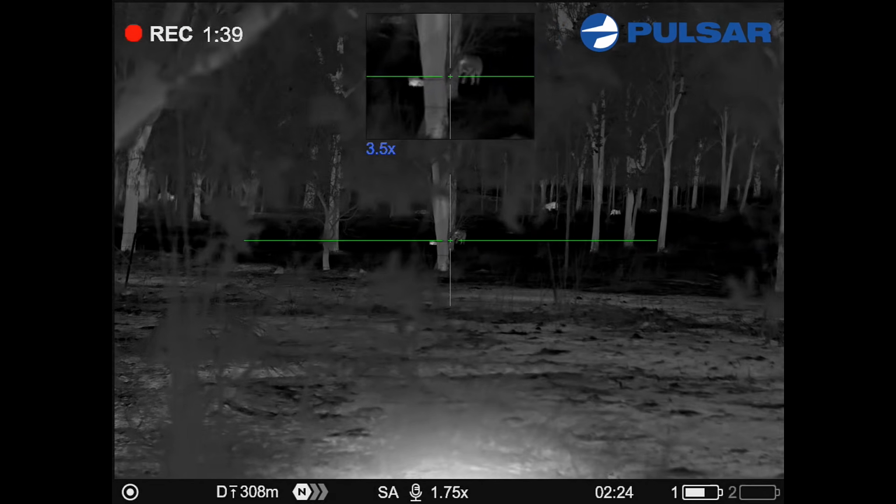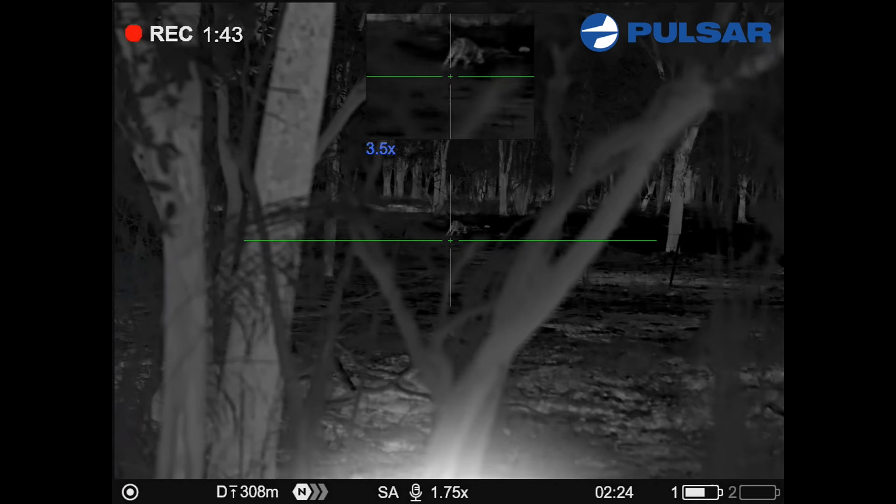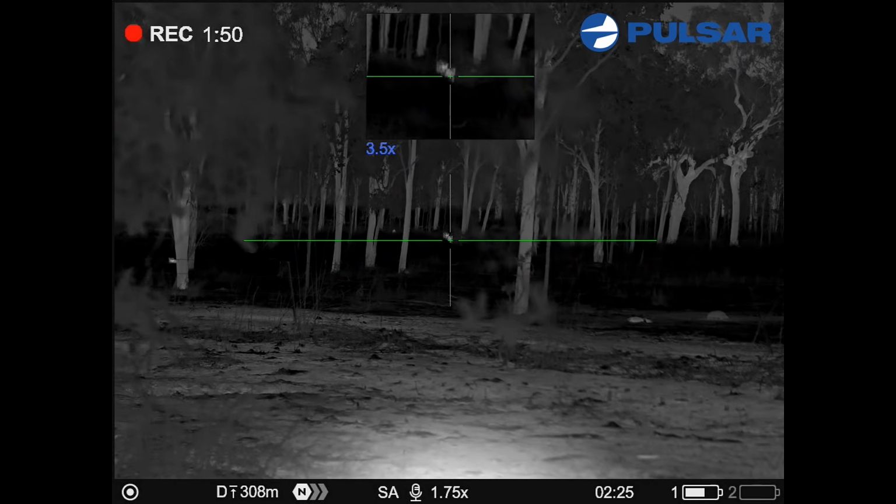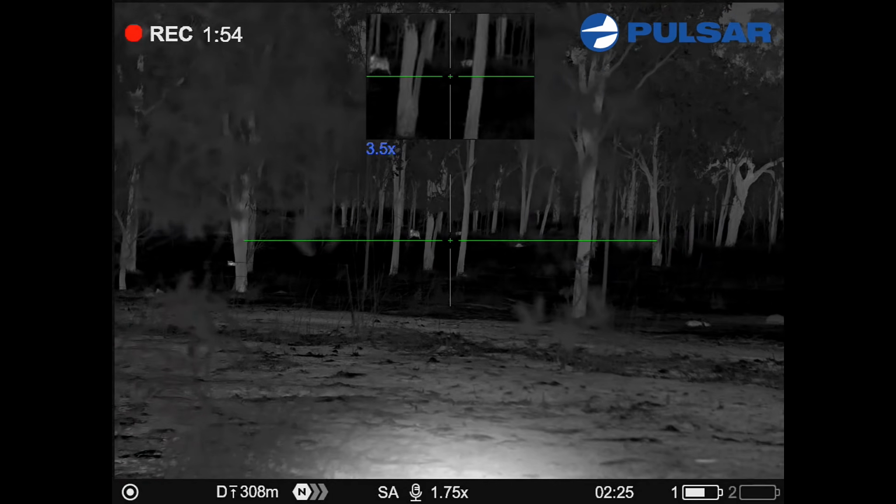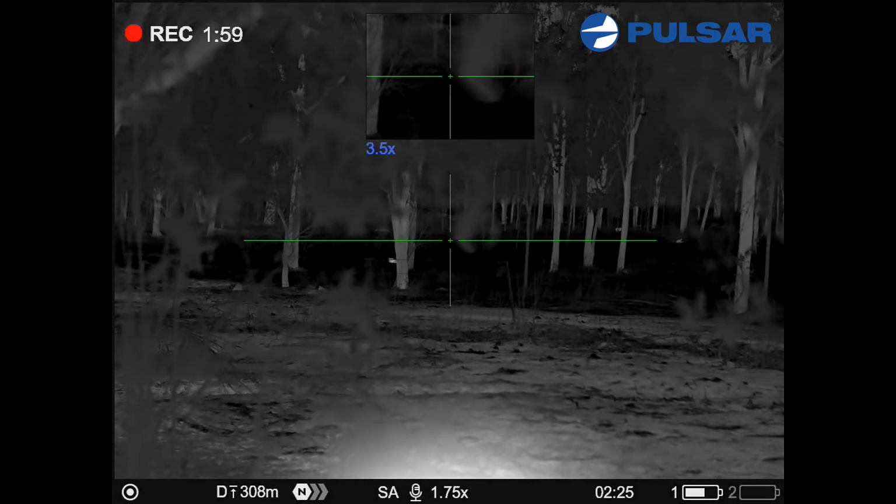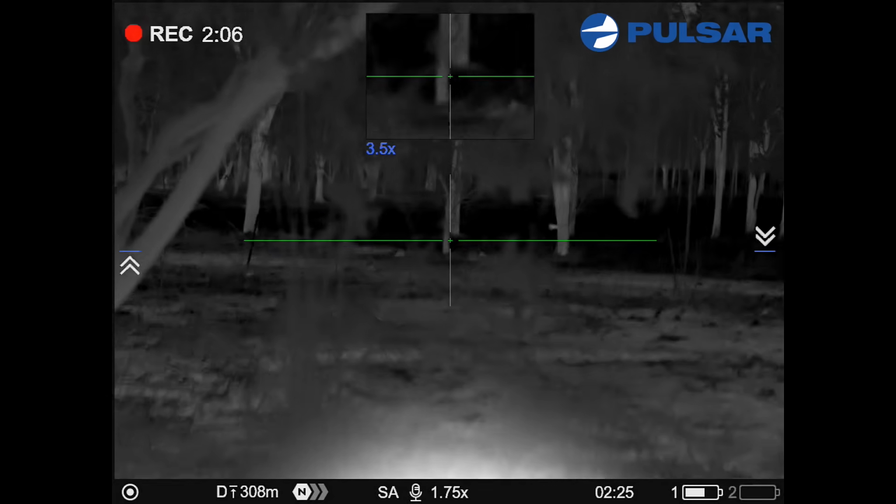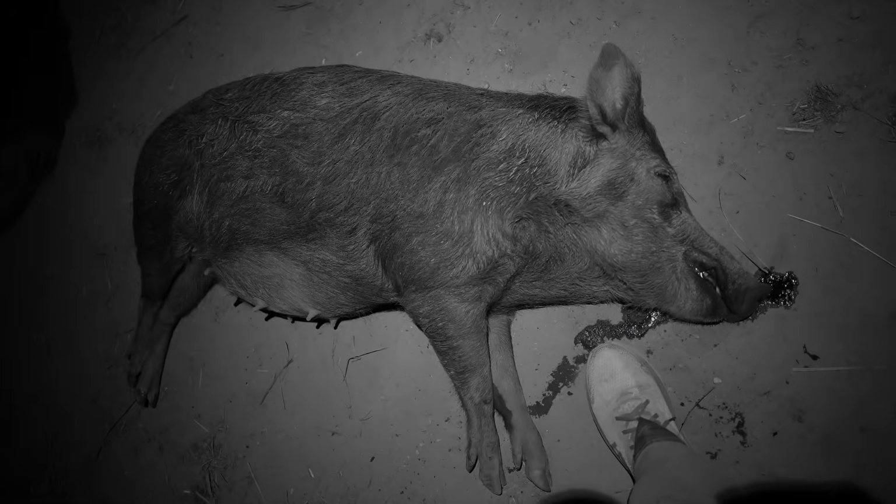Yeah, okay. Still coming our way, let him come. You got him? Another big healthy sow.